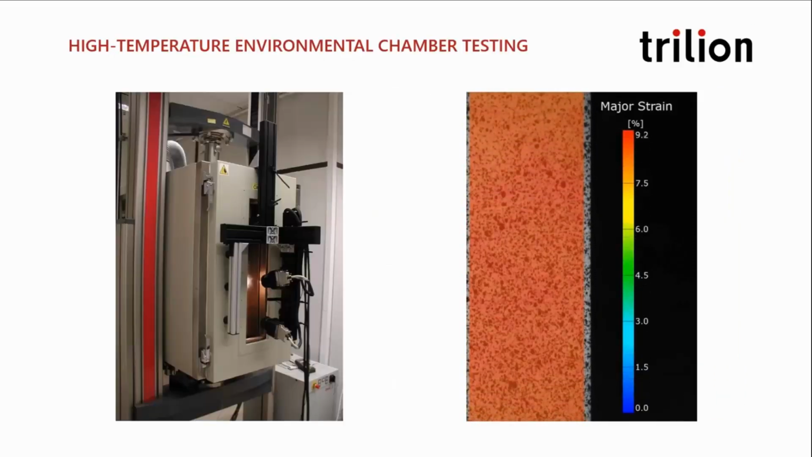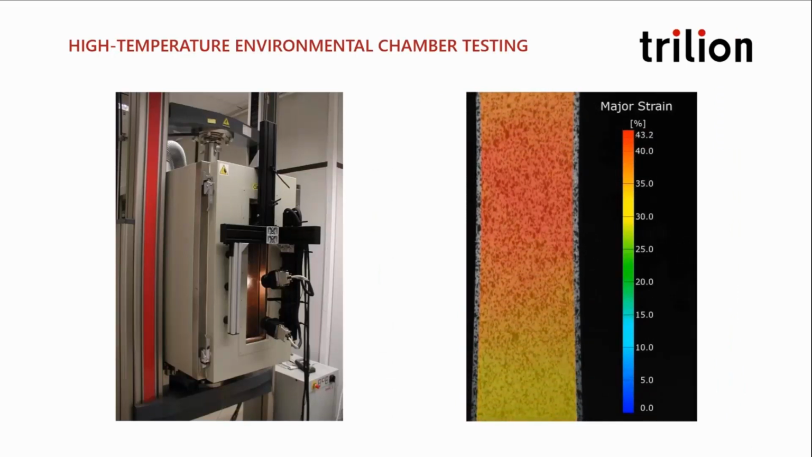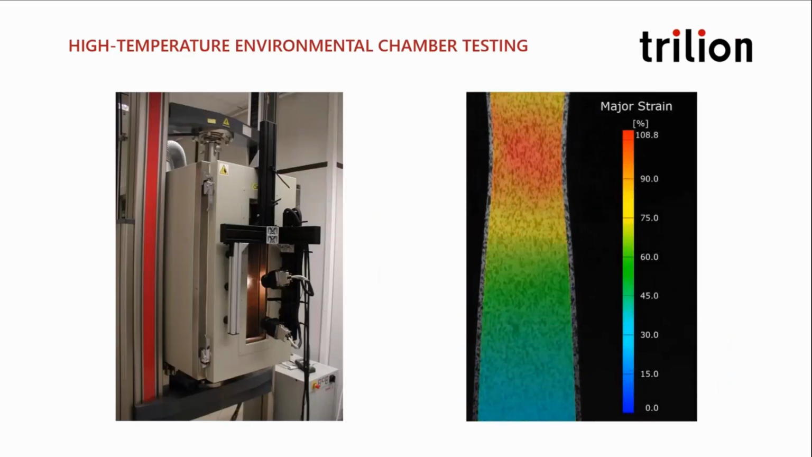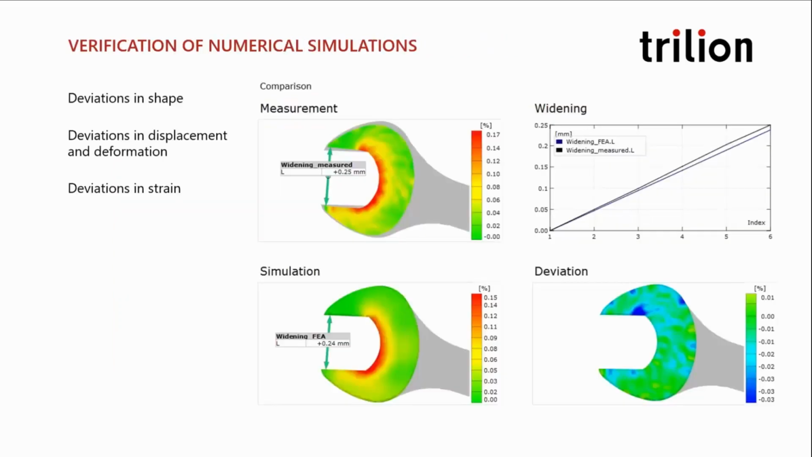The system is independent of temperature, as I mentioned before, and can see through a chamber window to make strain measurements such as this tensile test of magnesium at 300 degrees C. We can go upwards, up over 1400 C in fact. And we do account for the distortions of that glass.